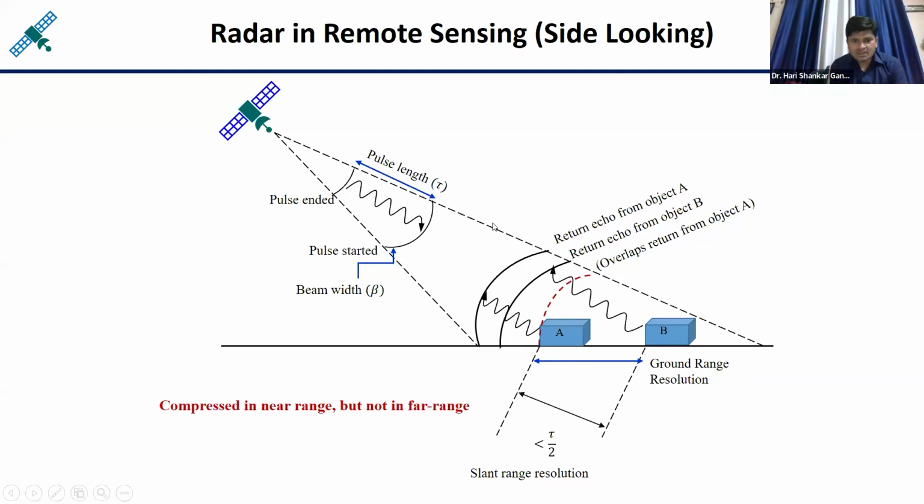Here you see, when the signal is traveling like this and coming over this side, this portion of the signal is interacting with the target, but another portion, this portion, is not interacting with the target.